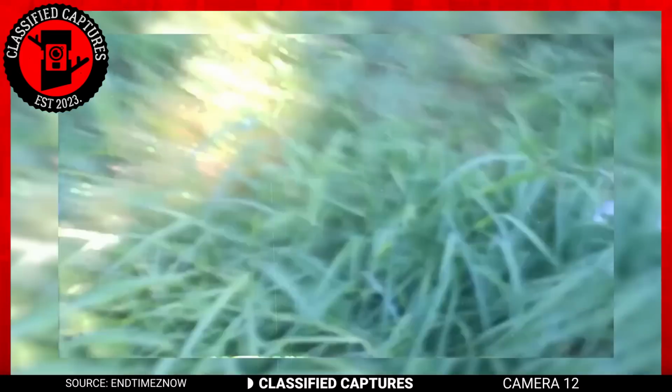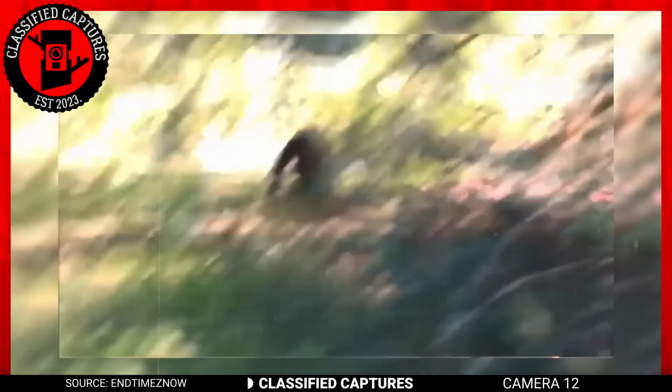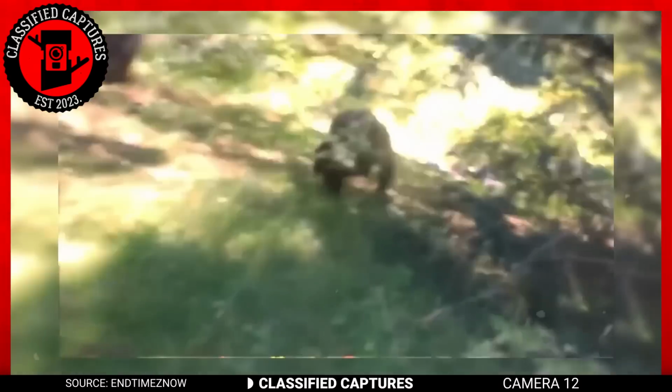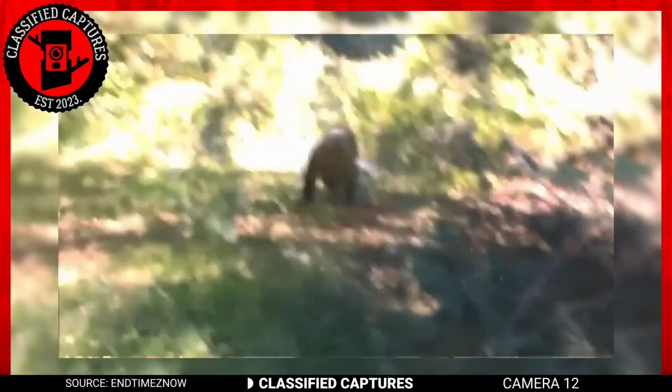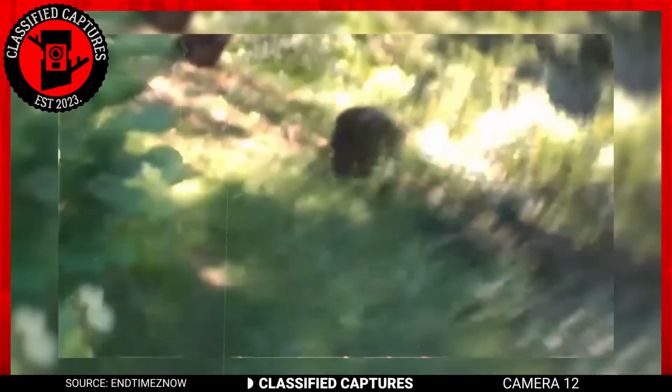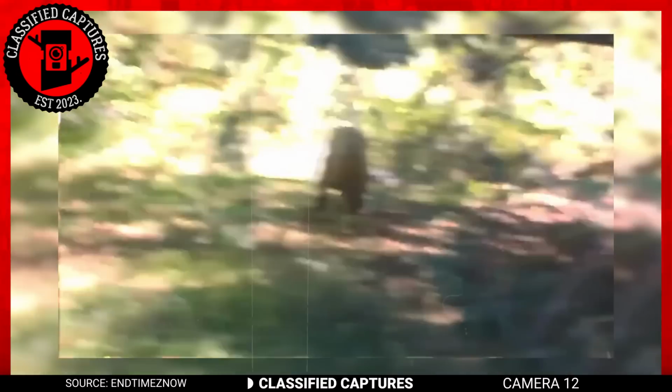This next footage is something else. A cameraman was filming what looked like a monkey in the woods, but things quickly took a terrifying turn. The creature, which appeared to be a monkey at first glance, suddenly spotted the cameraman and began chasing after him. The cameraman's shaky footage makes it hard to get a clear look, but one thing is for sure, this is